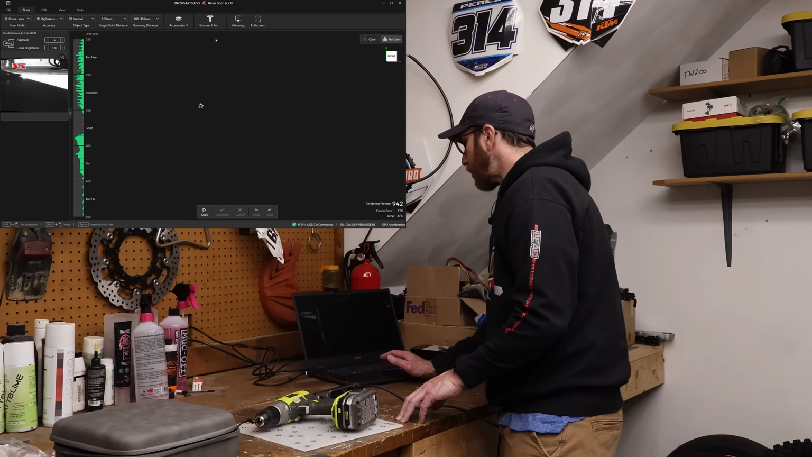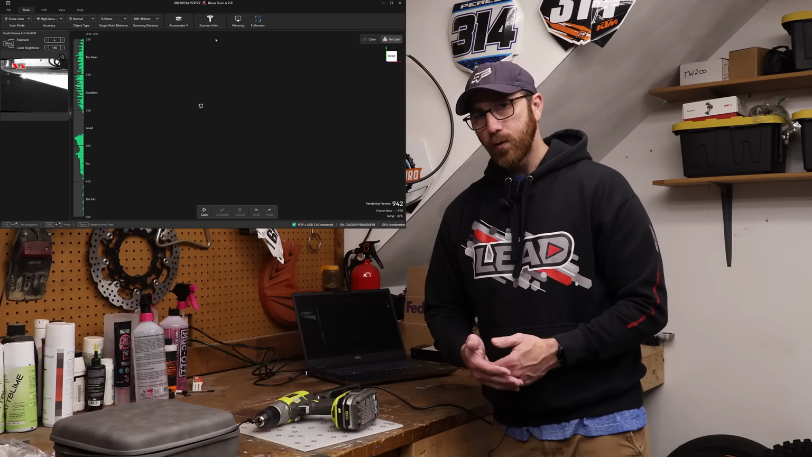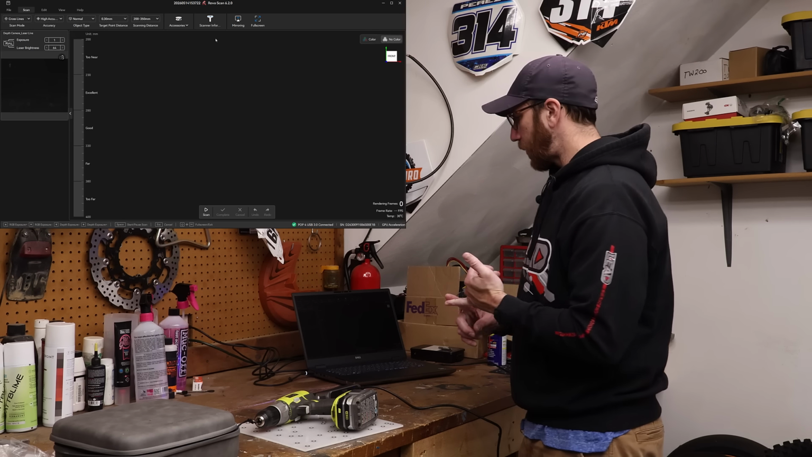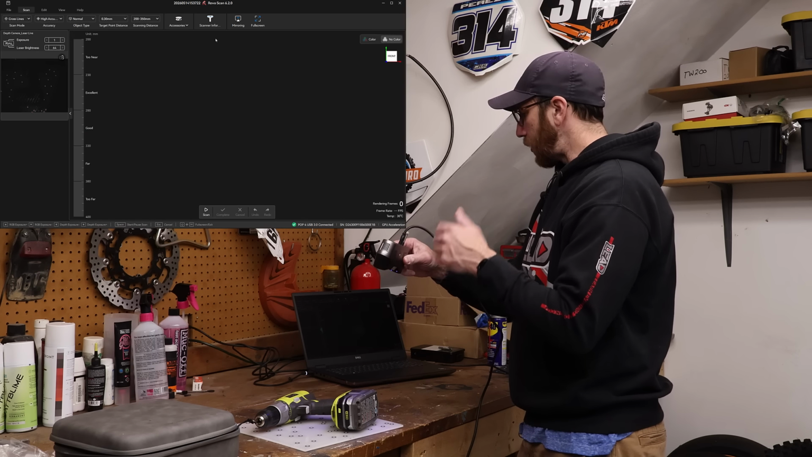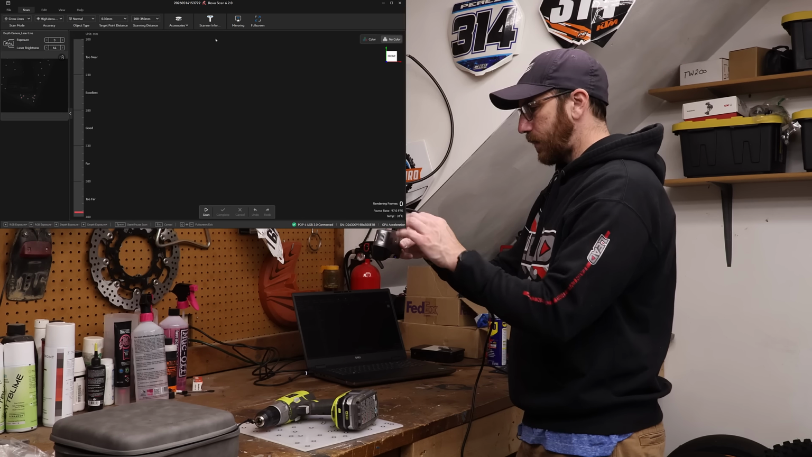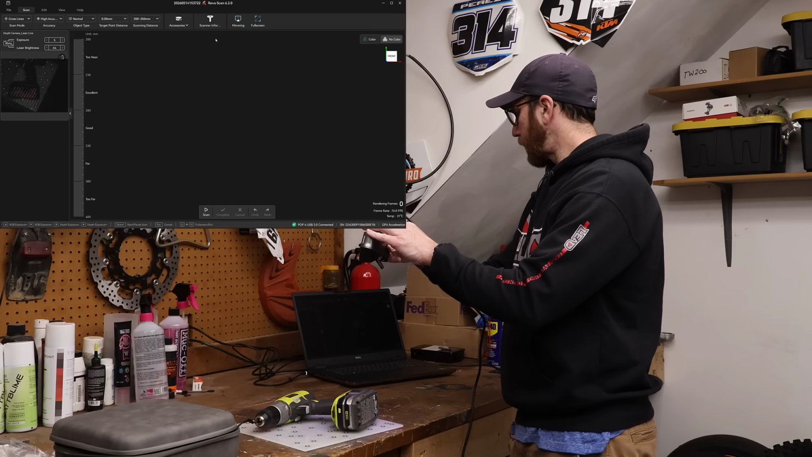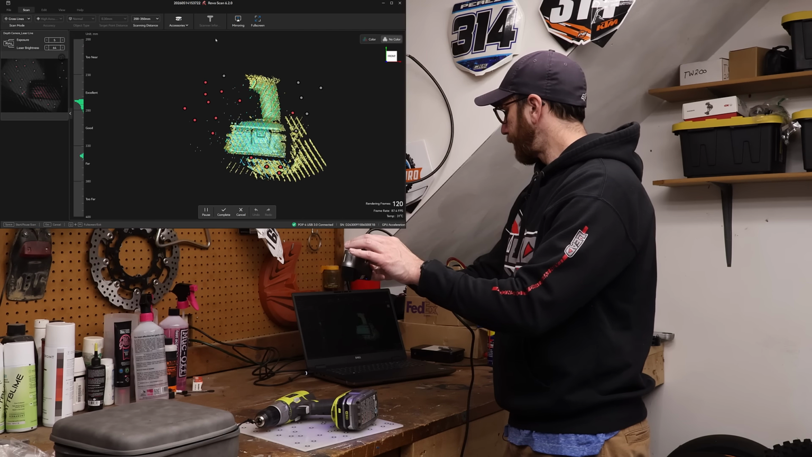and notice that now the option for base removal goes away. The option for the object segmentation goes away. We don't have the ability to use the object segmentation when we're talking about the laser scanning mode. So what I'm going to do is start scanning.